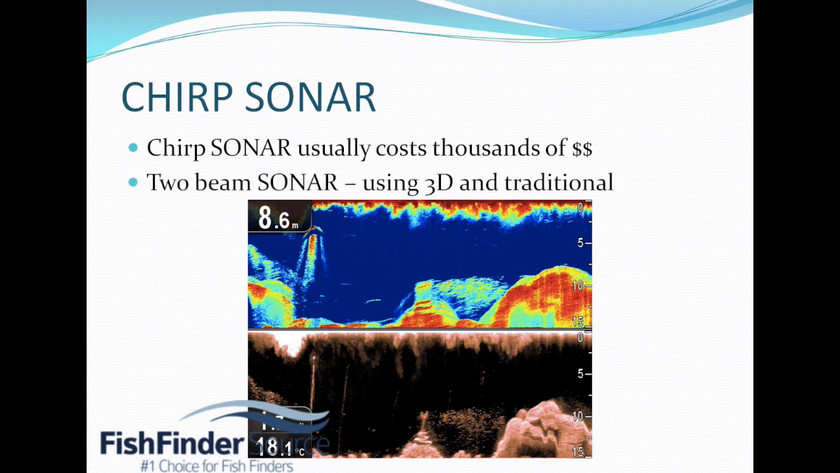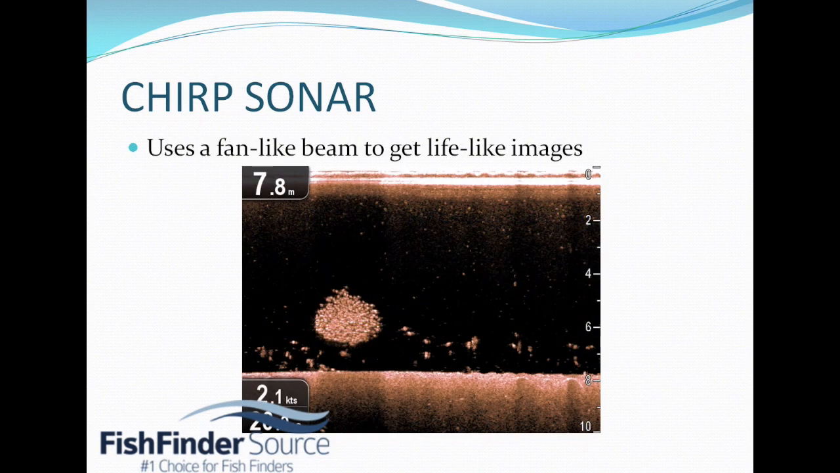So the special thing about the sonar in the Dragonfly is it's a two beam sonar. So it's got the 3D chirp sonar, which you can see at the bottom, and on top that is the traditional sonar that we generally see and that we're used to seeing with fish finders. So let's dive a little bit more into chirp sonar.